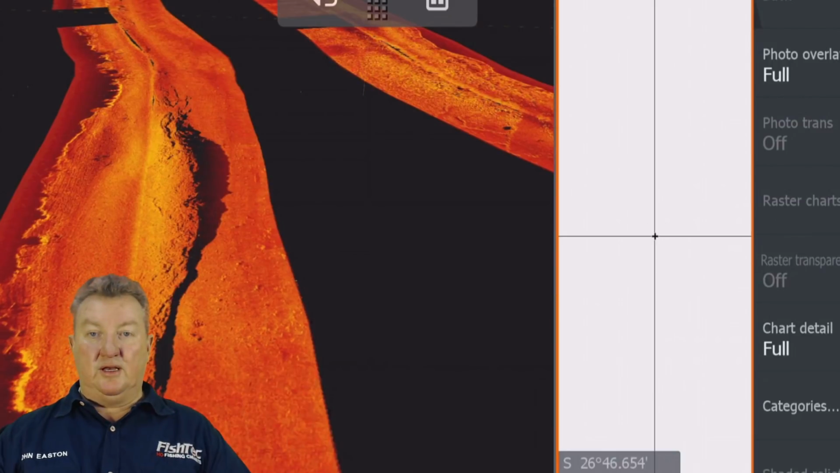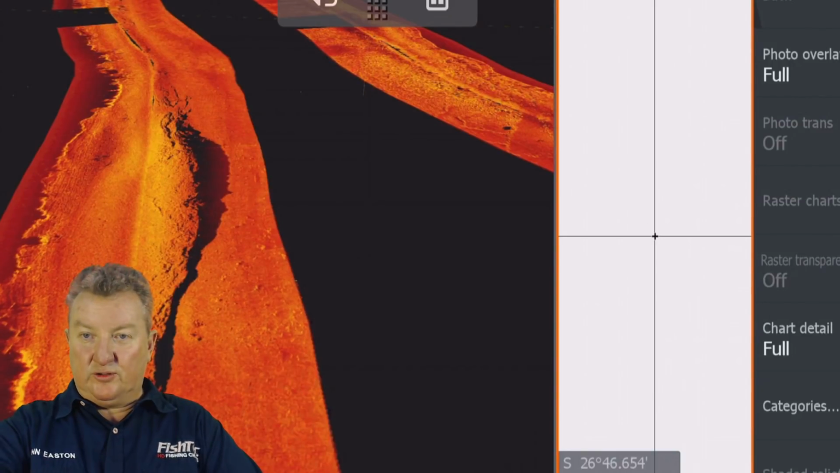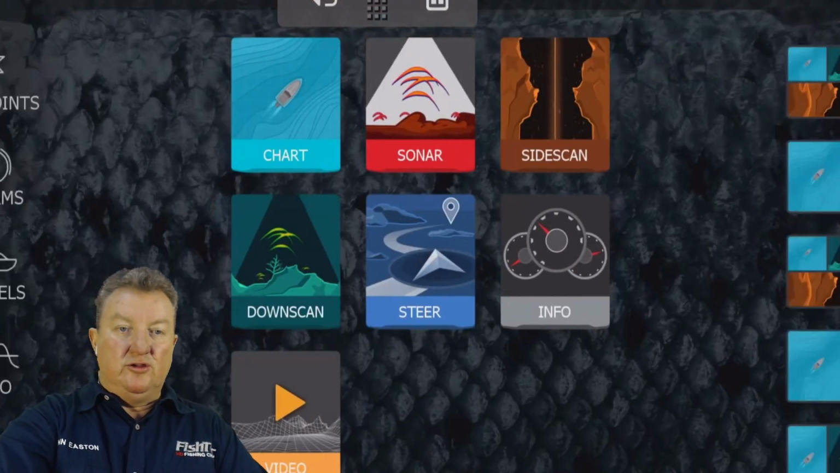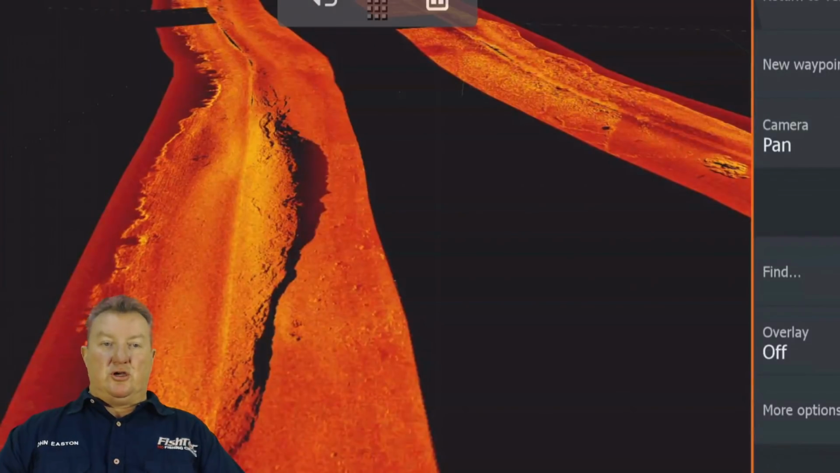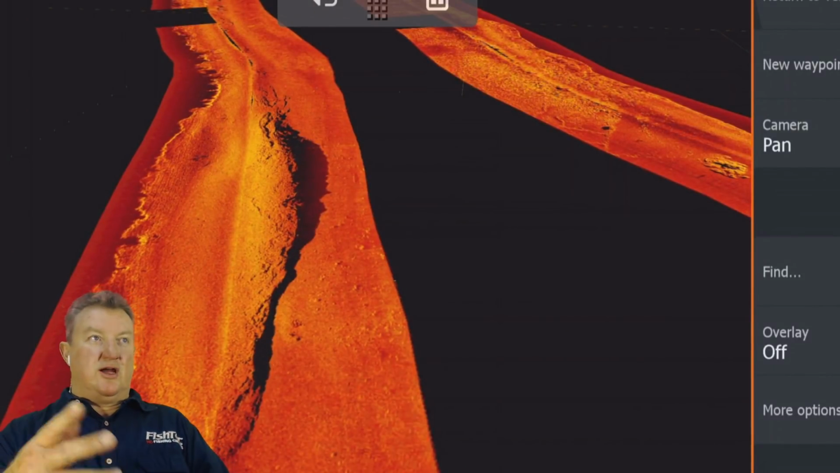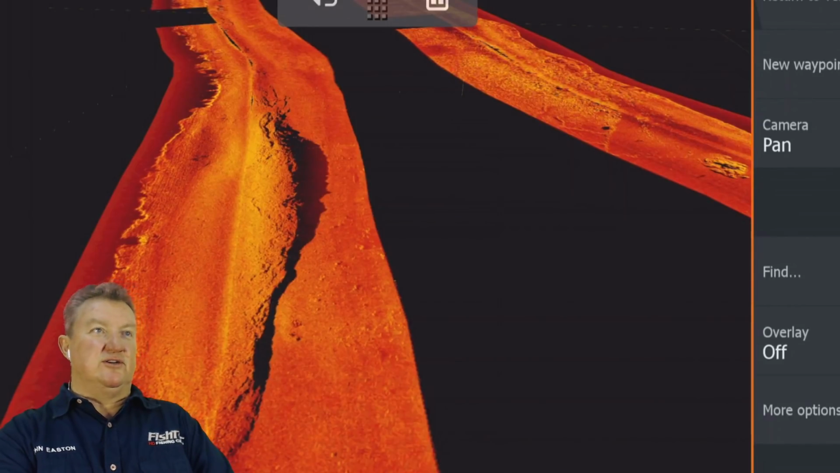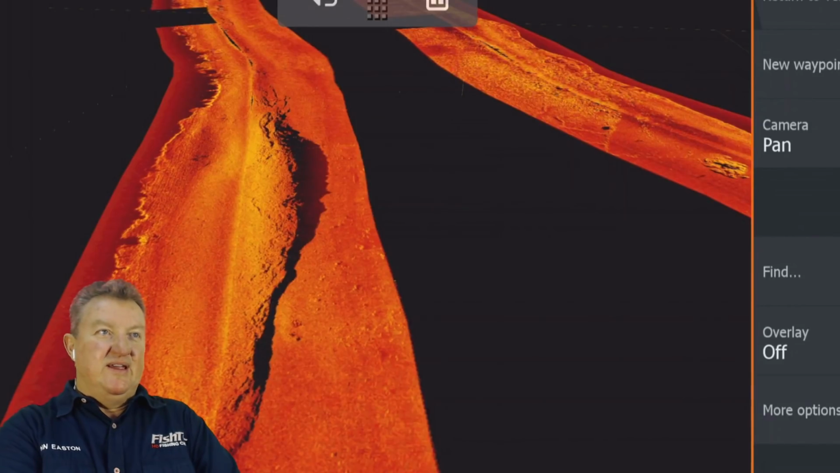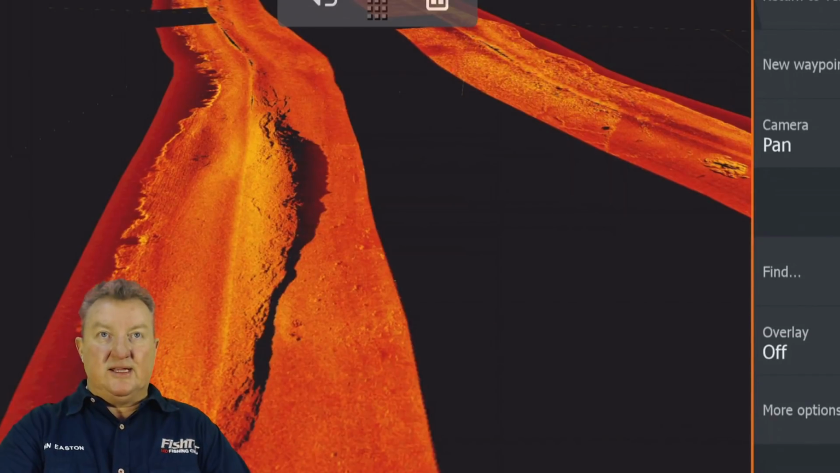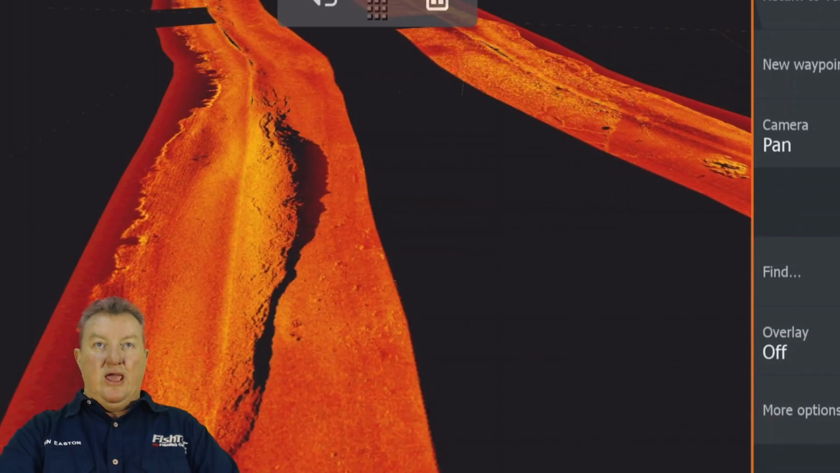Guys, anyway, you get the idea. I'm not too sure why it's not loading the second chart, but yes, like Johan says, you can run chart plus chart side by side if you want to do that. I should have tried that earlier. I don't know why it's not doing that, but I will find out why. Right, who else? There we go. Okay, guys, let's move on. What was our next topic?